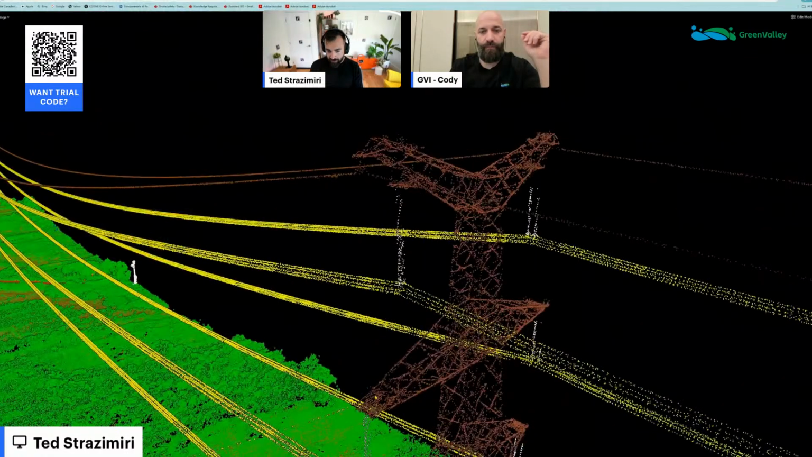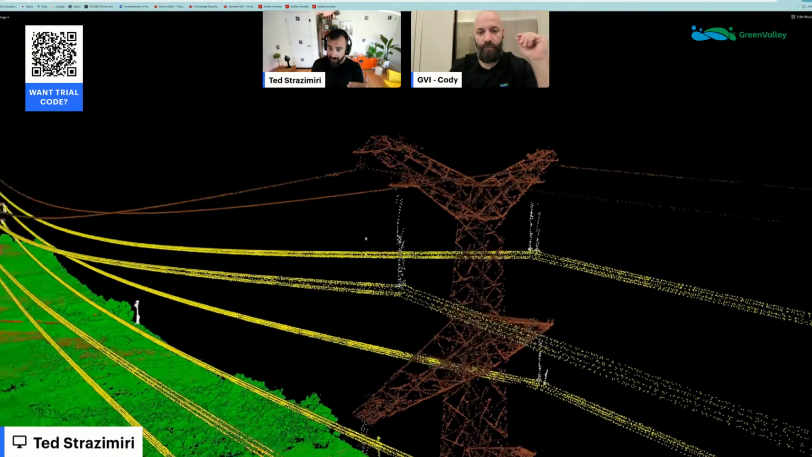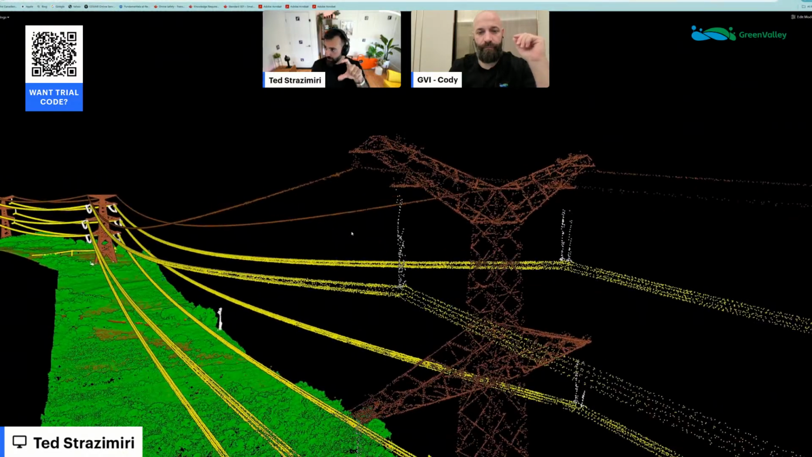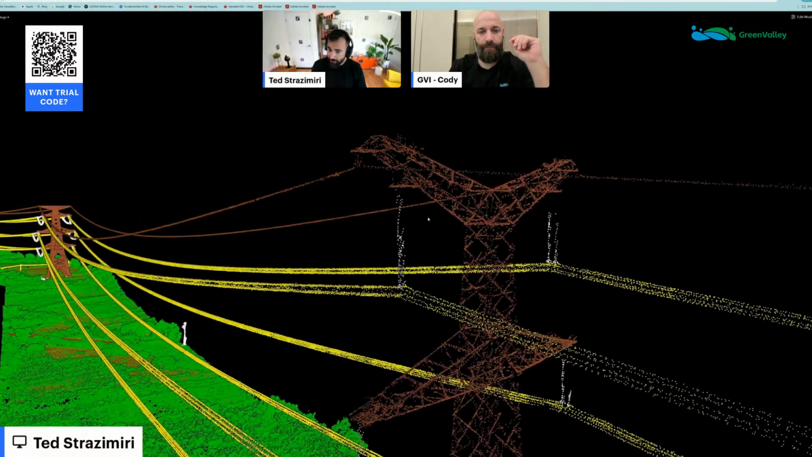Gotcha. So the points here on the insulator have already been classified as the insulator, and now you're vectorizing just that specific segment with the special attribute that the software can then make use of as, hey, this is where I attach the vectors of the conductor to. Exactly. Cool. And so previously, you had to go through all of these manually, click, click, click, click.